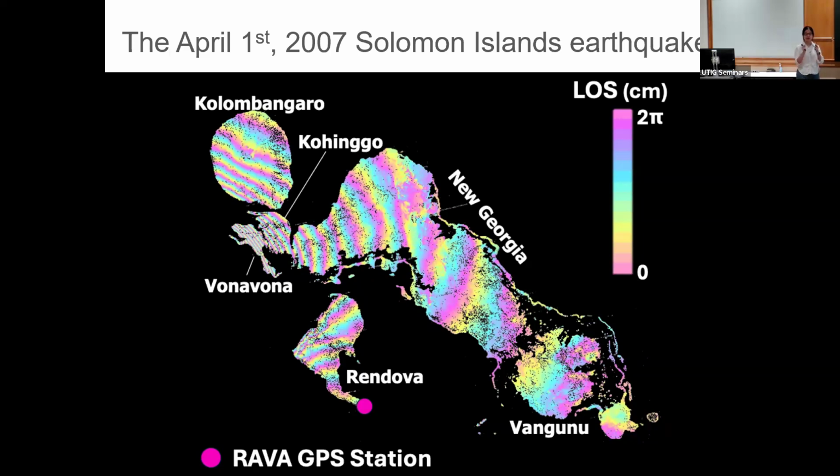So the pair spans the earthquake, and all those fringes contain the surface deformation that occurred due to the earthquake, and where the epicenter is, let's see. The closest land surface is Vona, the epicenter is around this area.